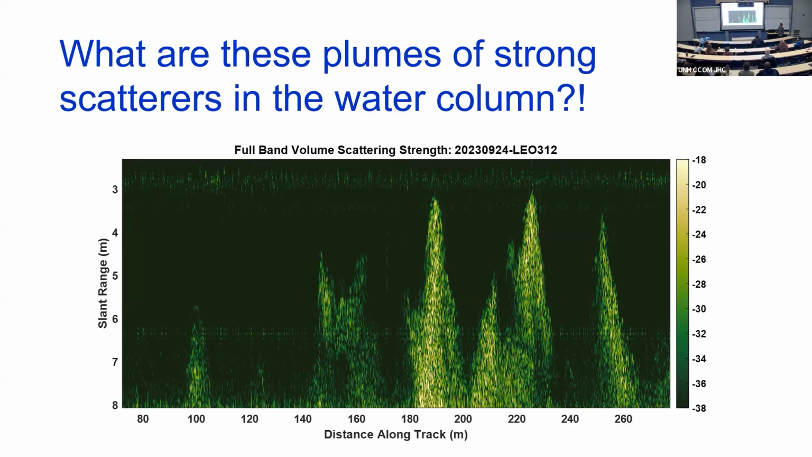This is in the water column. So I chopped off the seafloor data. You'll see stronger scattering down here. This is just in the water column. So we're pinging, just like a side scan. And this is range as we move. And there are times when we see plumes of strong scatter in the water. So what are those? Is it fish? Zooplankton? I don't know. But it didn't take long, when he told me where he collected the data.